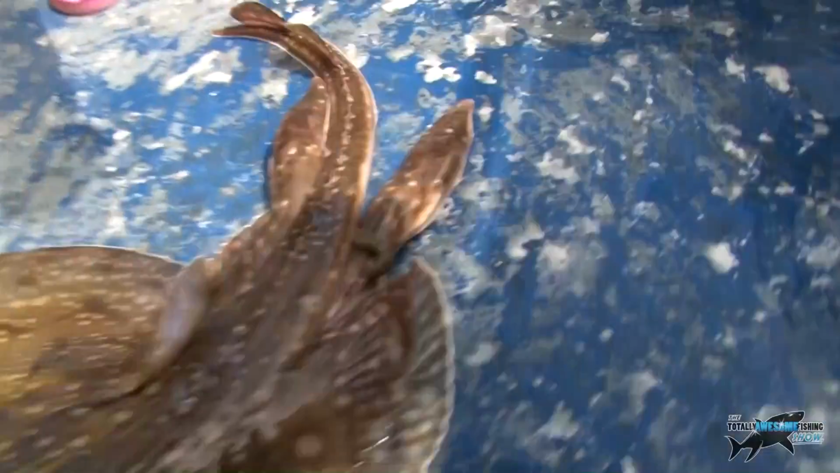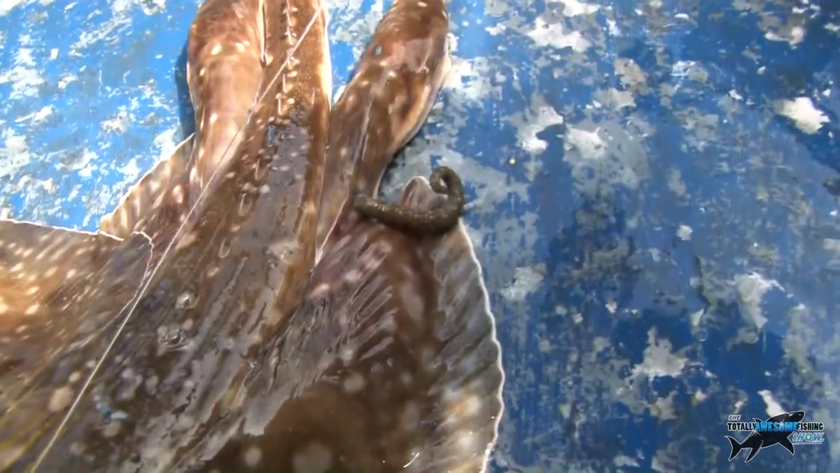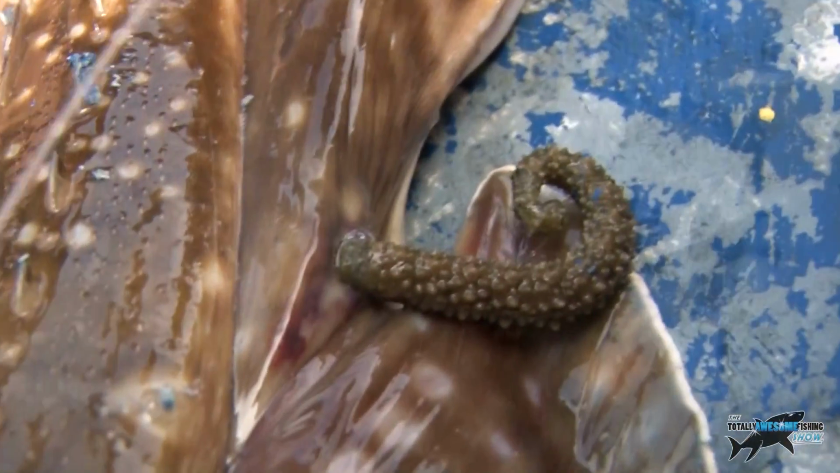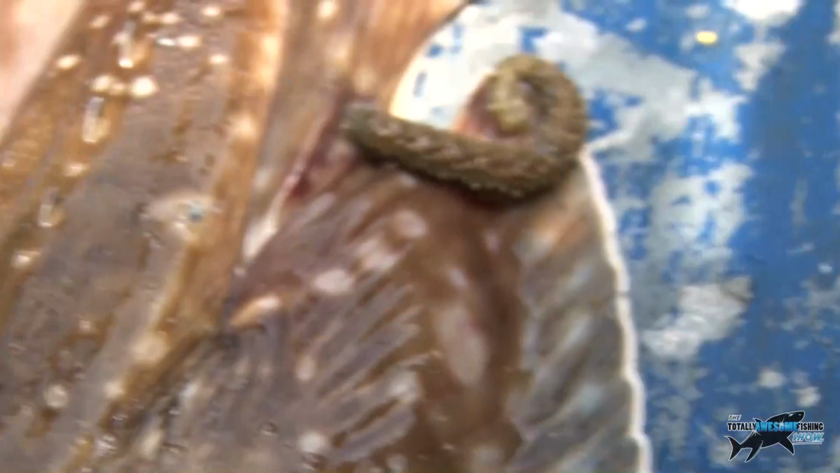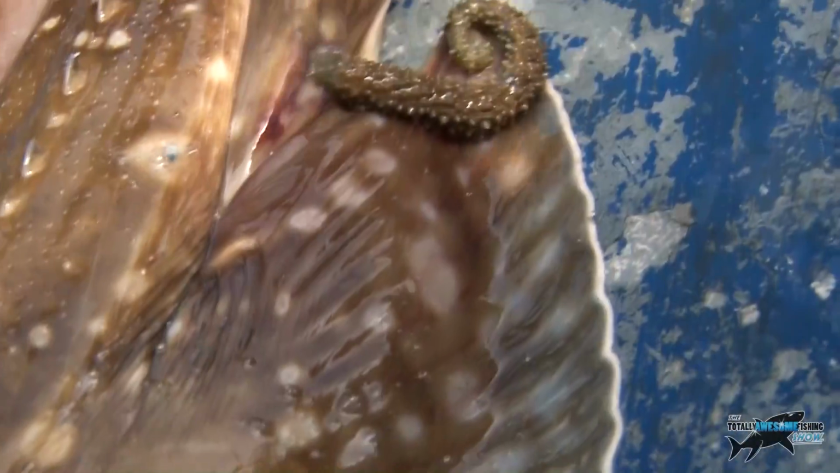If I can turn him around. There, eating into his body, is a disgusting worm parasite. Can you see that, guys? It's still alive and he's eating into him. Absolutely. I don't even want to touch it. What can we touch it with? Give me that bait knife. Get some pliers and get rid of it. That's it, pliers. See if you can get it.